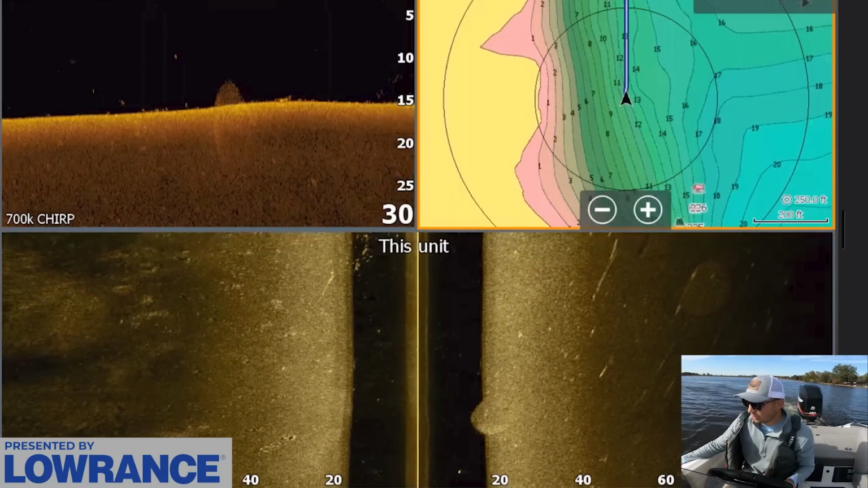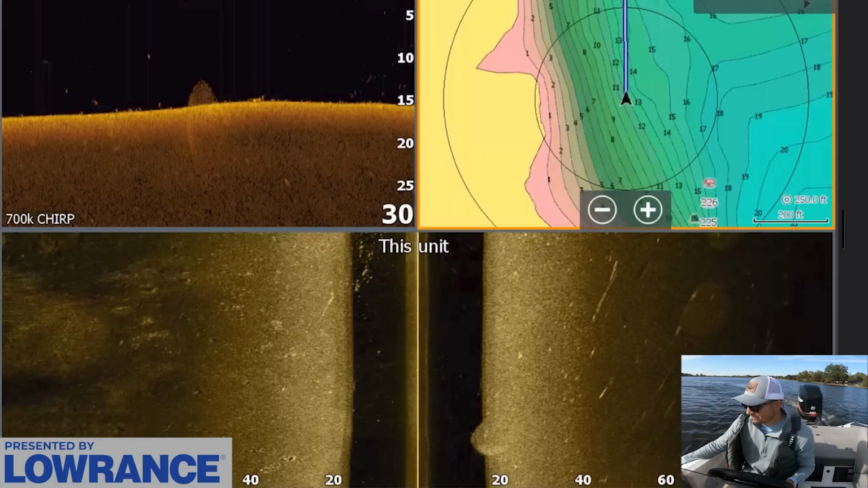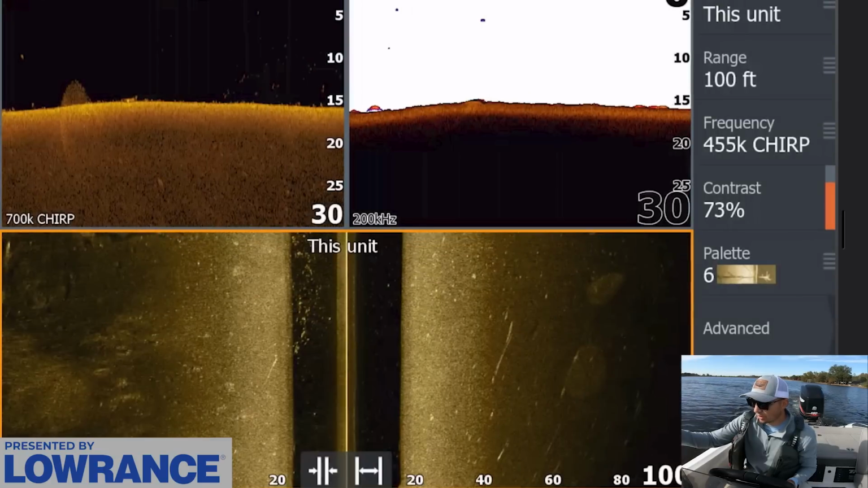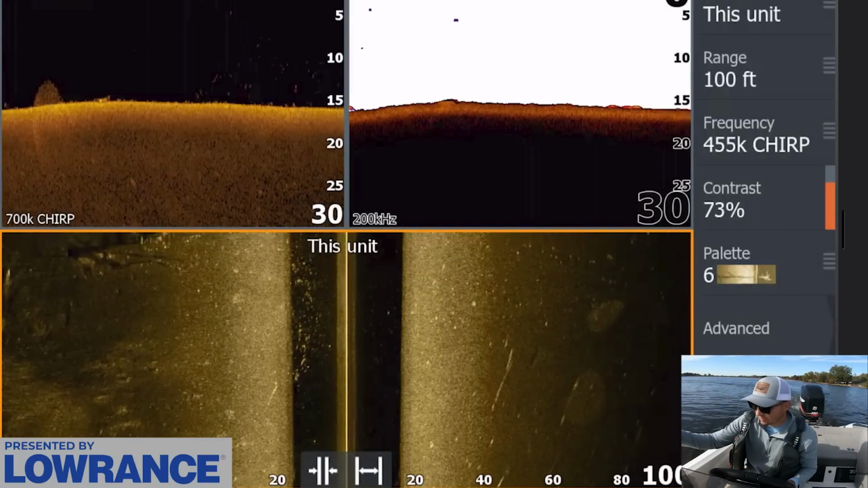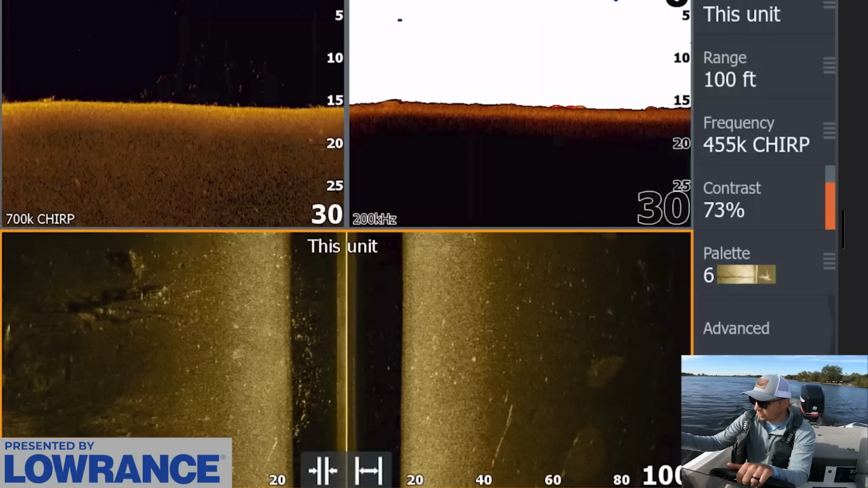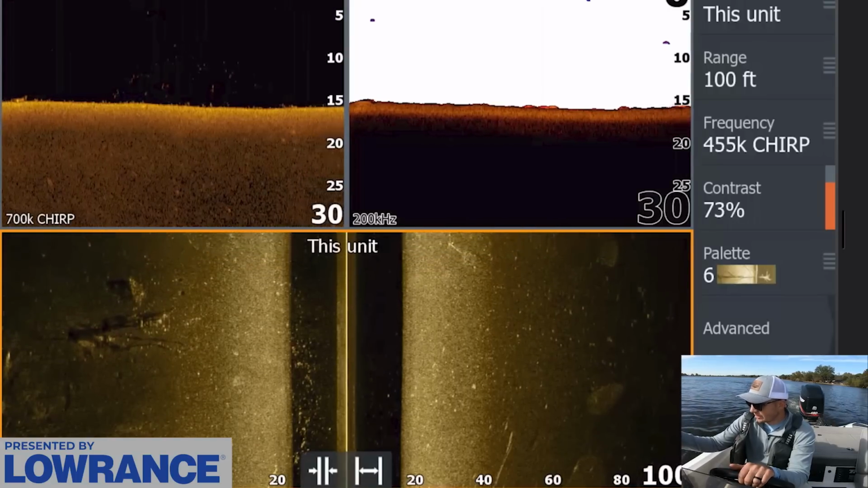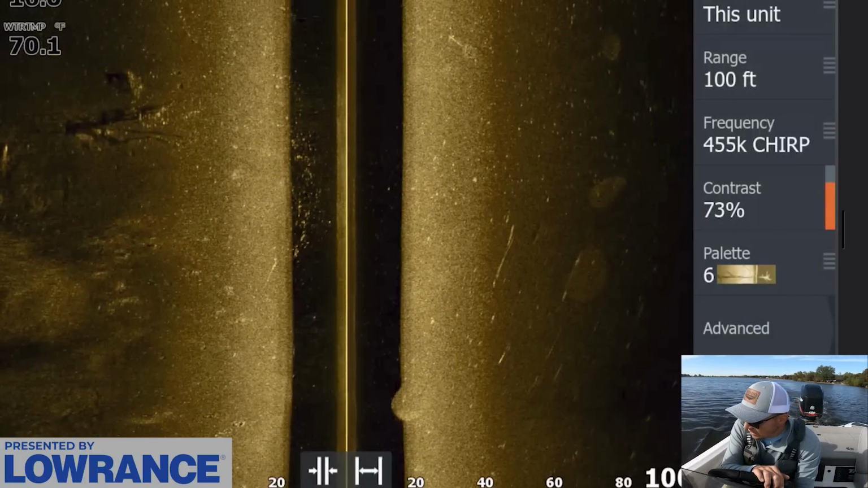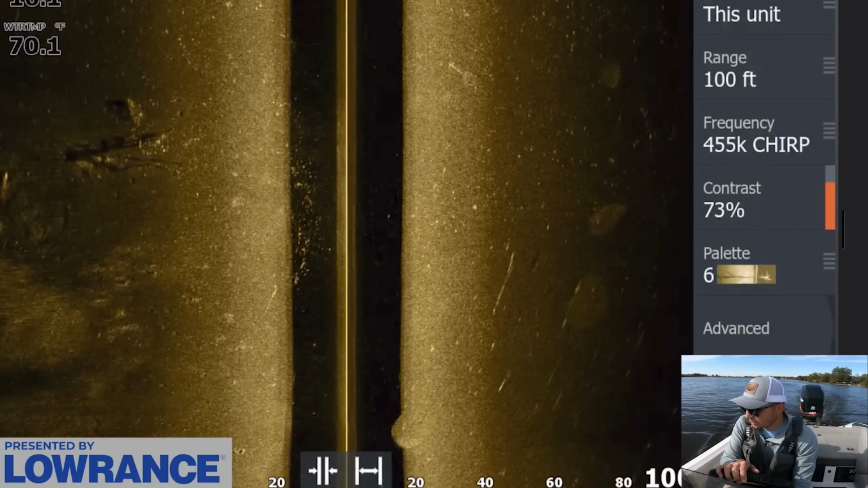Now, as we kind of get through here, we'll notice that we haven't really been seeing that many bass. We have something popping up on the screen right here. I don't know what all that was. There's a bunch of random stuff. We haven't seen that many bass in this zone. After we marked all those first initial waypoints, there are a few bass here and there, and there are a few pieces of nice cover on the side scan view. I want to see if I can see any bass in those.